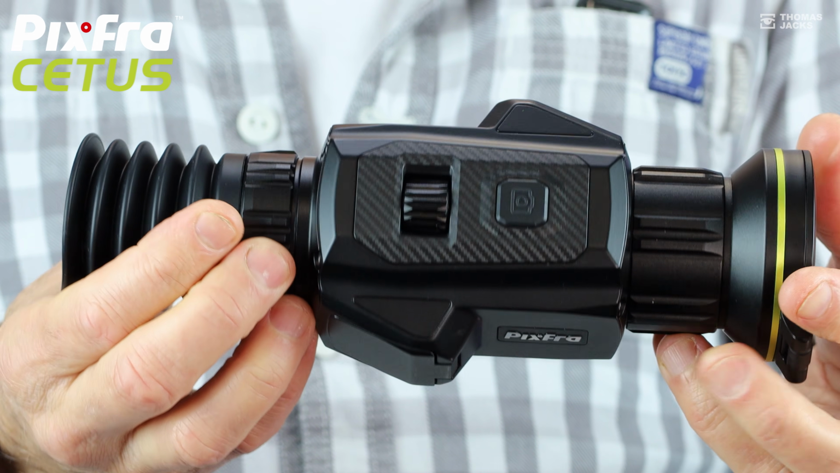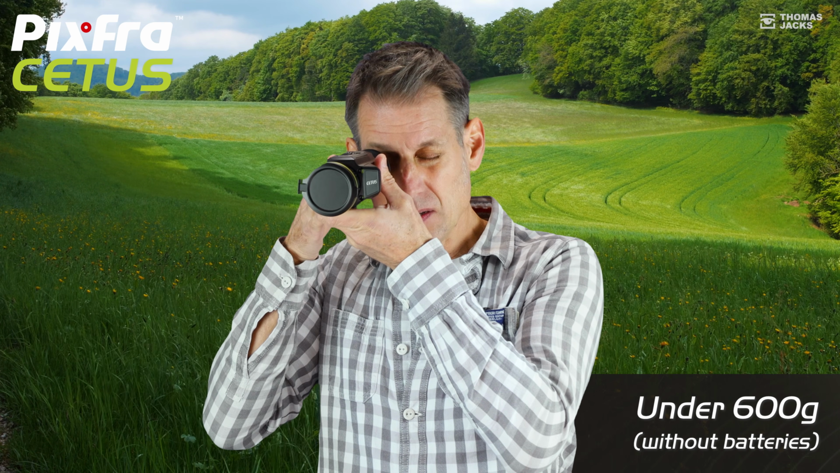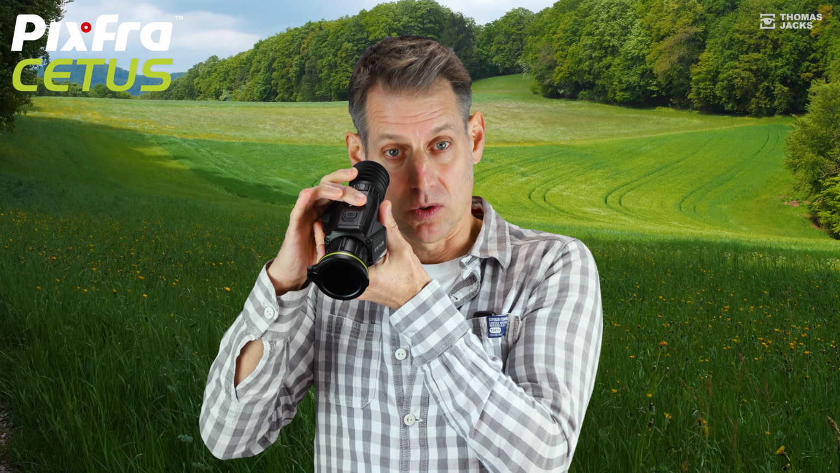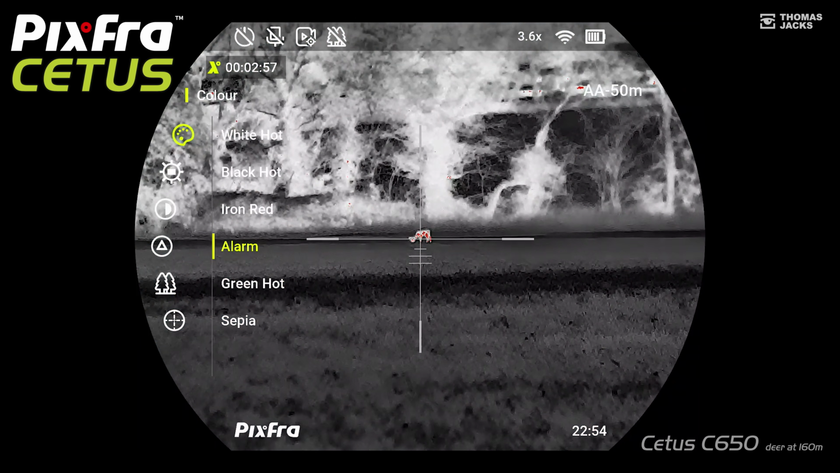Because Cetus, well, it won't weigh you down for a start, and that weight is closer to you on the rifle, so your rifle is better balanced, and it places all the controls immediately in front of your eye. But what makes the Cetus a winner for many is that Pixra, who are already widely recognised for outstanding value, haven't only reduced the size and weight of this thermal scope, they've really cut back on the price tag too.